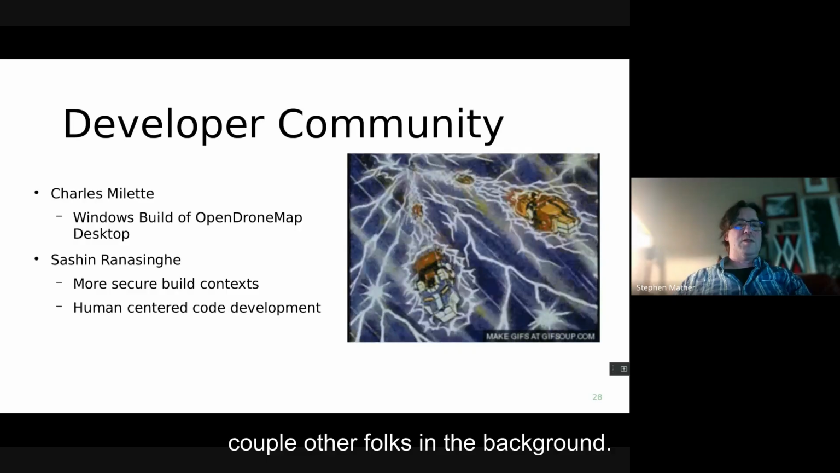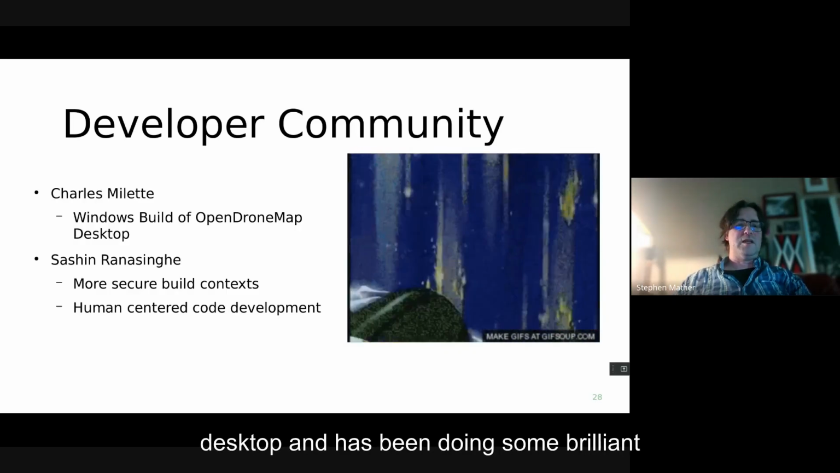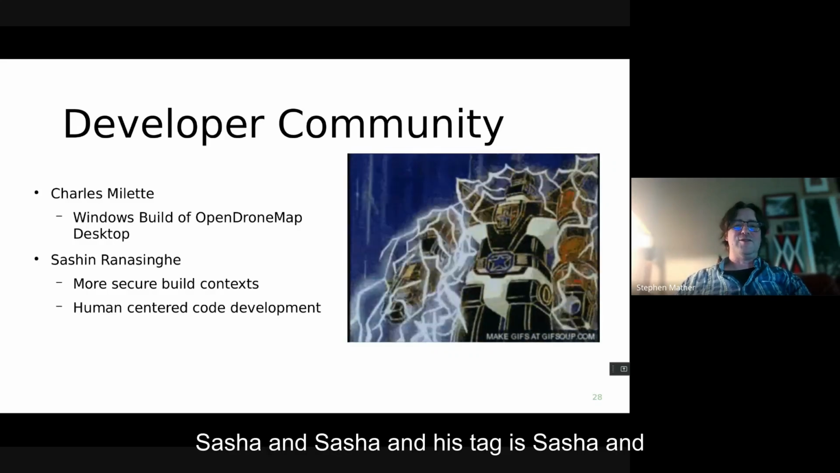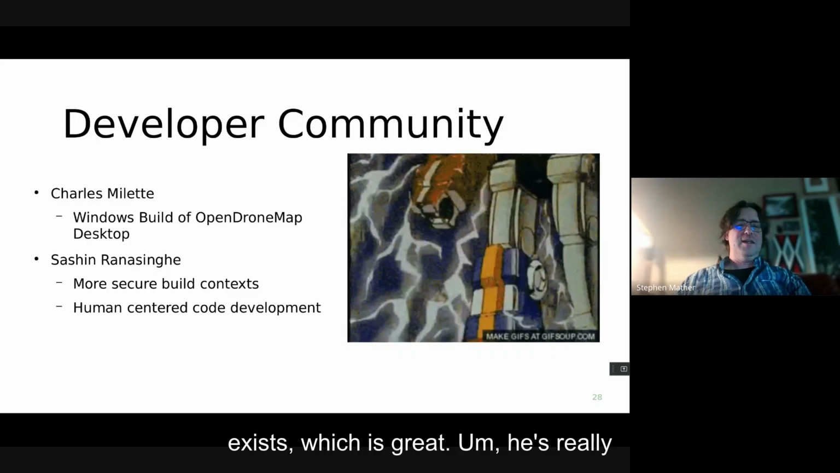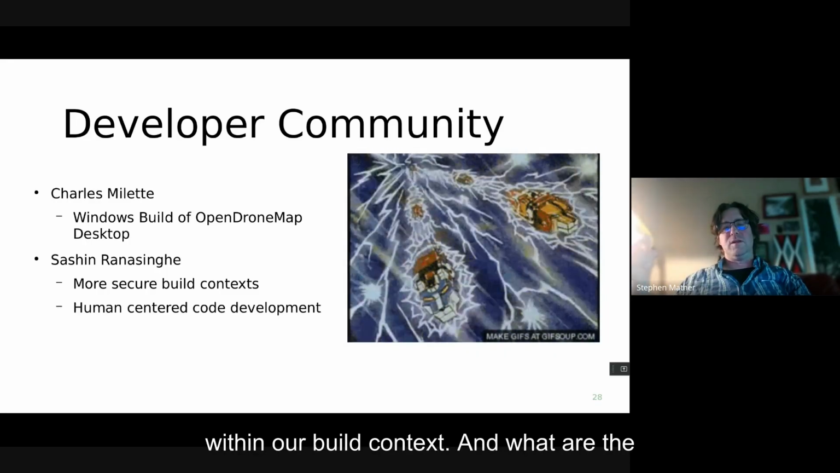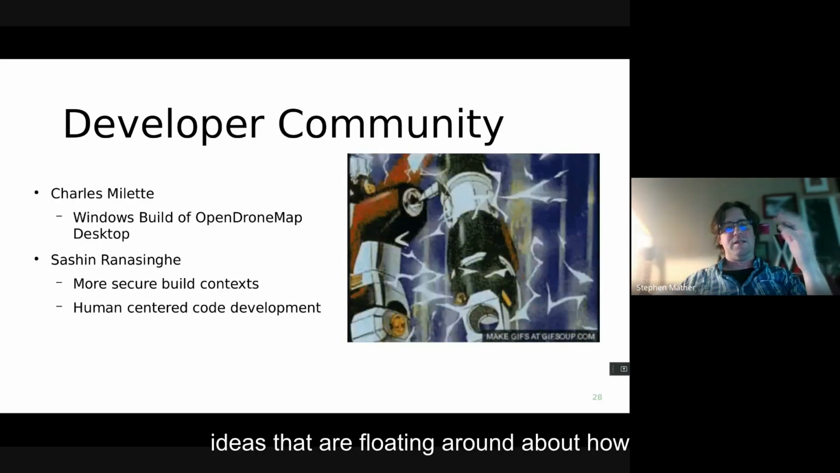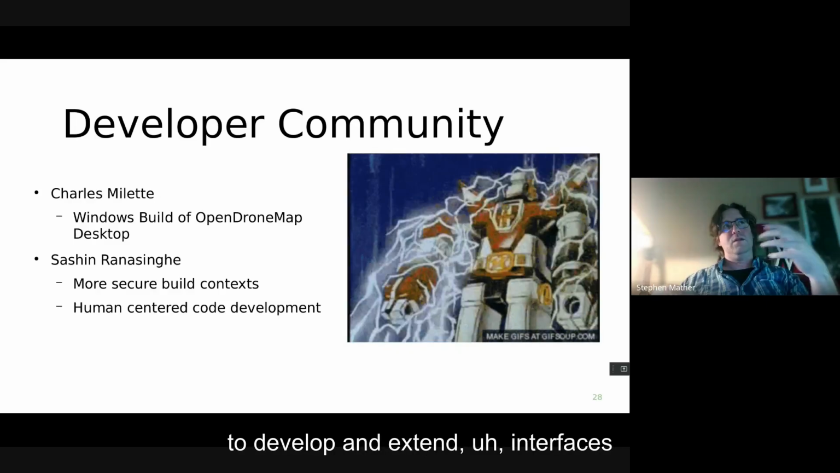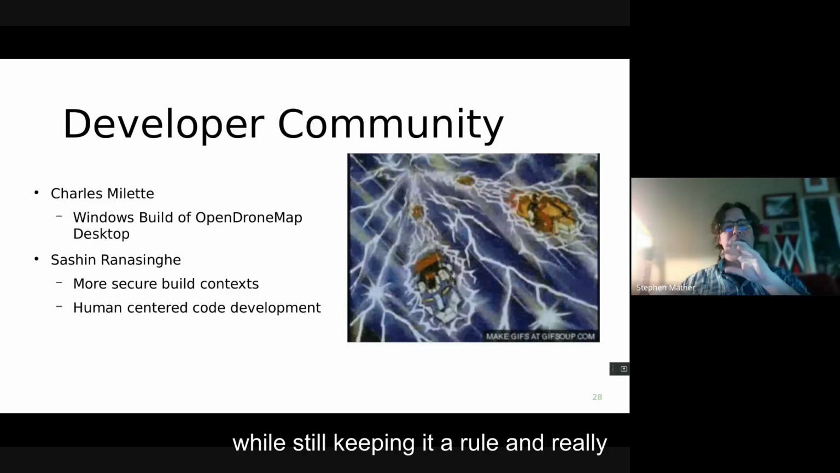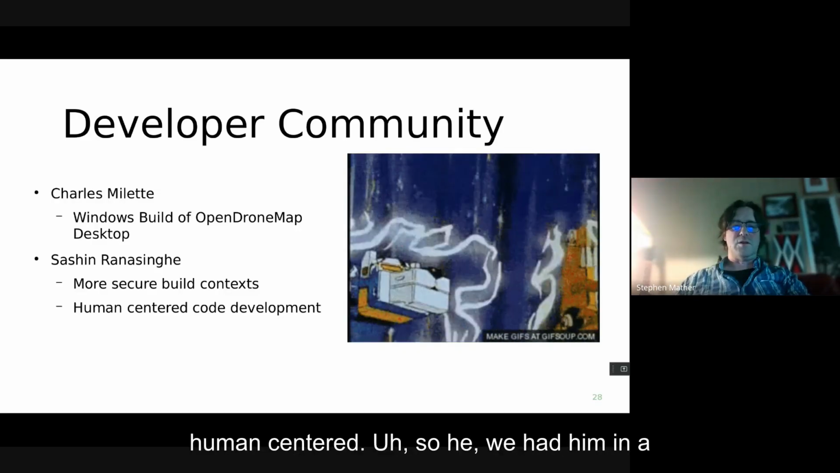And then we've got a couple other folks in the background. Charles Millet has been working on the Windows build of the OpenDroneMap desktop and has been doing some brilliant things there. And then Sachin, whose tag is Sachin Exists, which is great. He's really looking at how we improve the security within our build context, and what are the ways in which we can take advantage of ideas that are floating around about how to develop and extend interfaces while still keeping the code development human-centered.